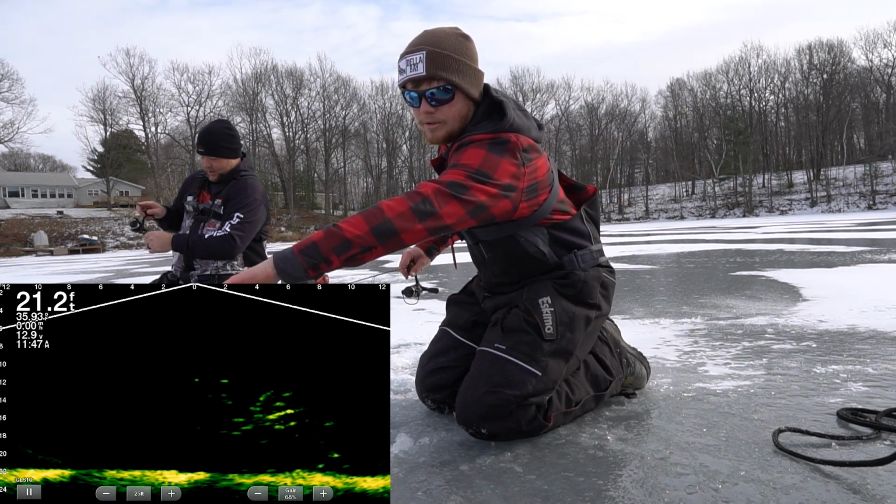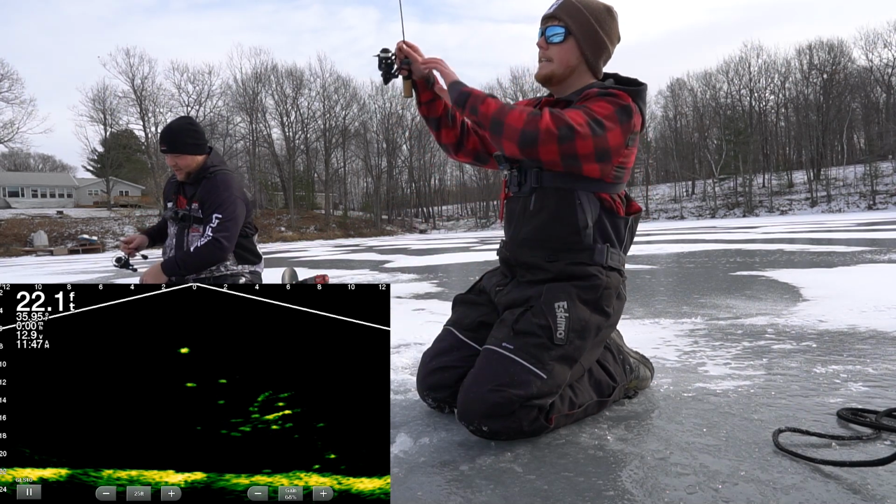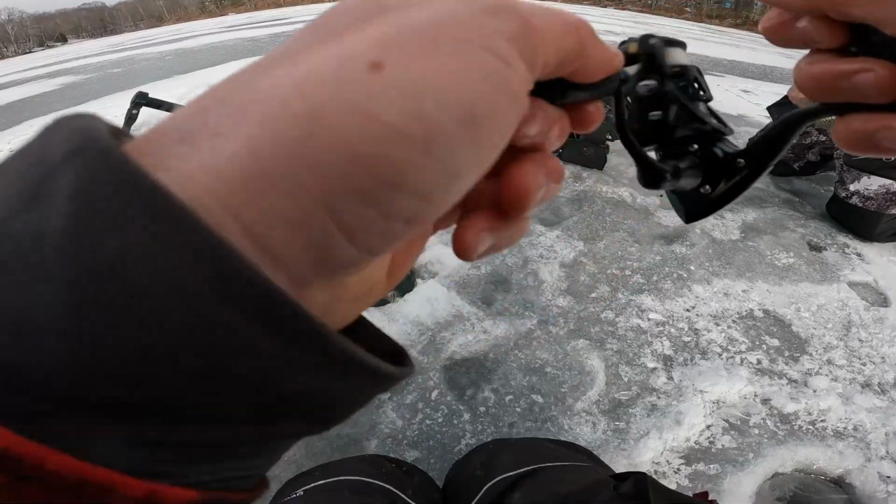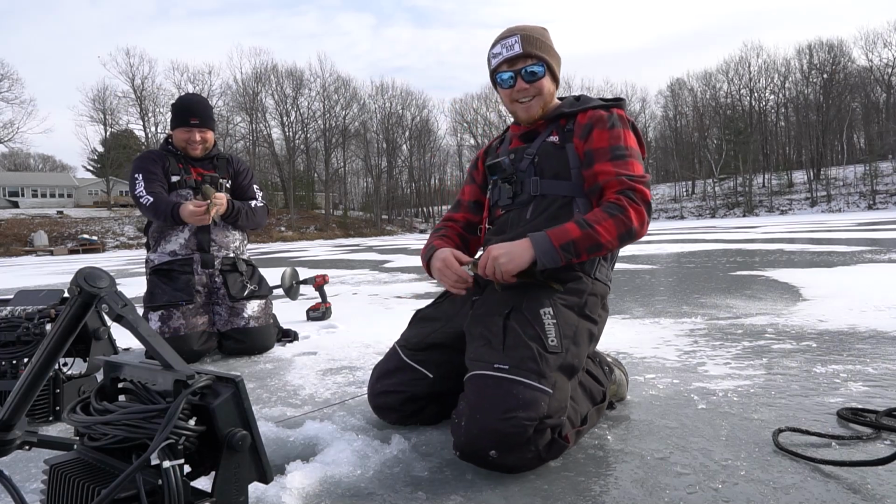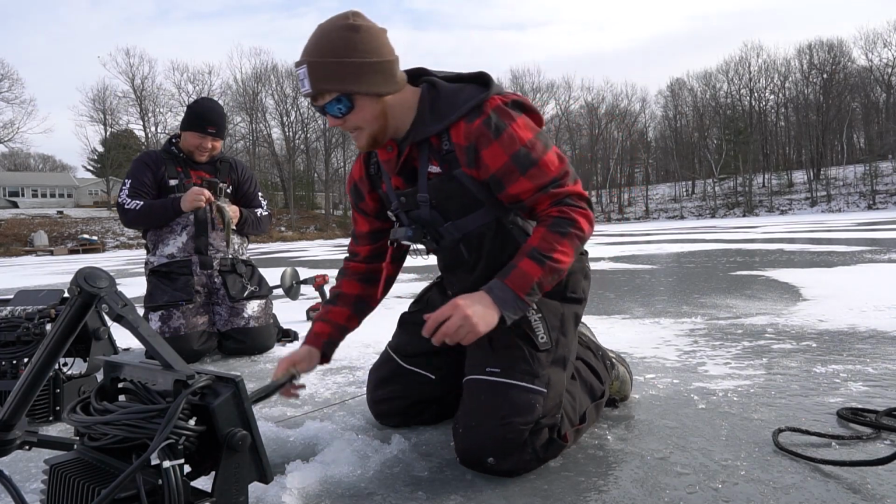Give this transducer a little bit of a turn. Got him. Got him. Another good one. Oh my goodness. Not as big as my last two, but just another good fish. Look at that. All right, get back down here.